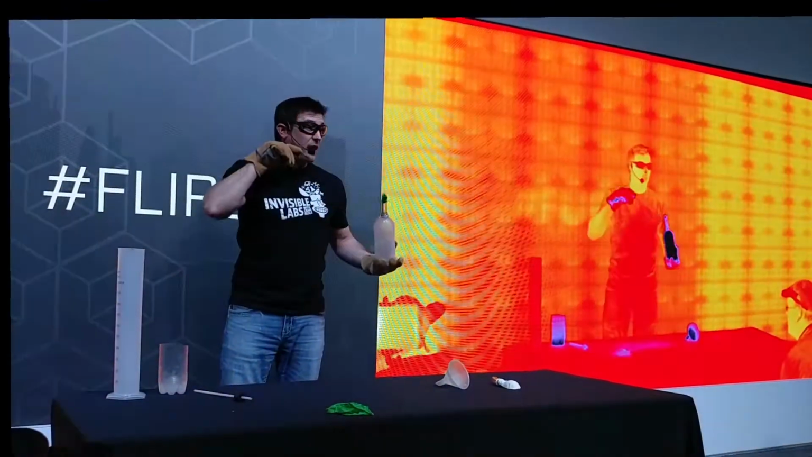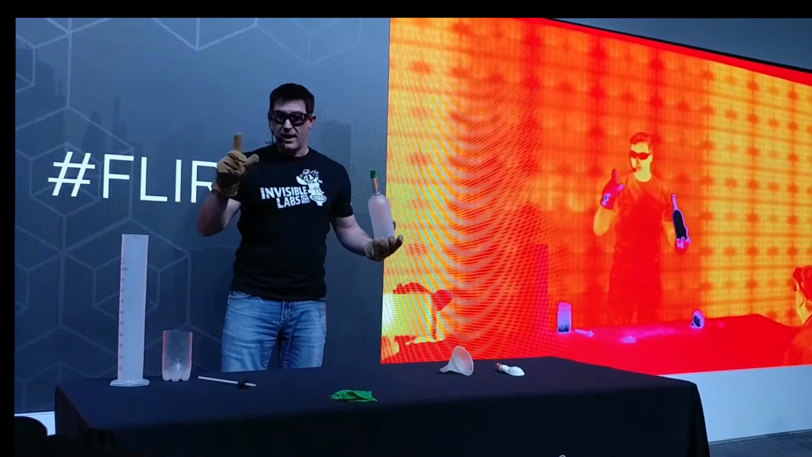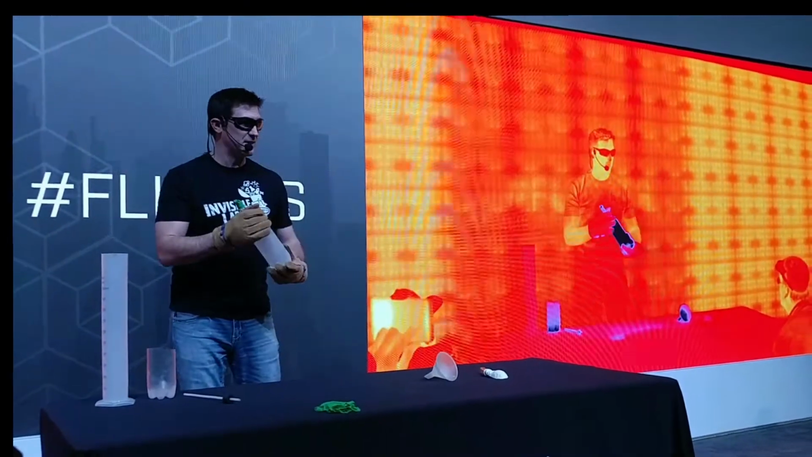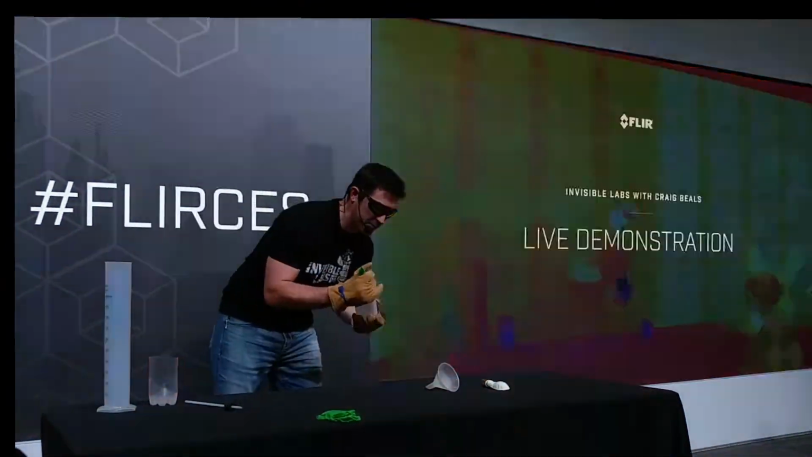Now, I want to make an even bigger mess. I've got to clean this up first so that we can make a big mess up here. I'm going to show you one more thing from Invisible Lab.